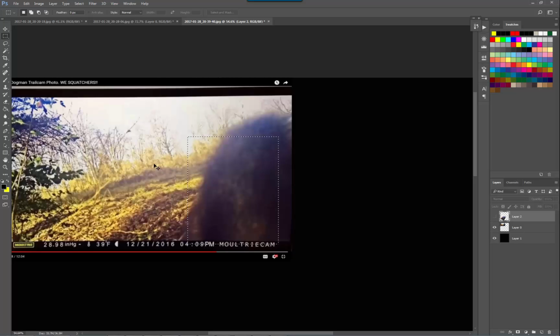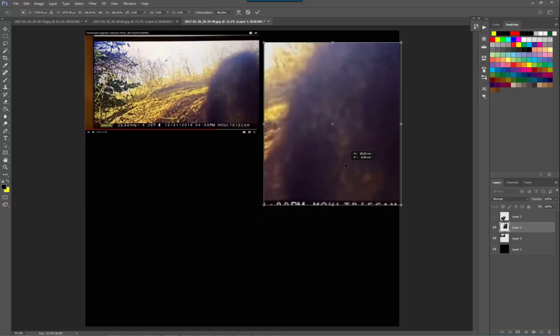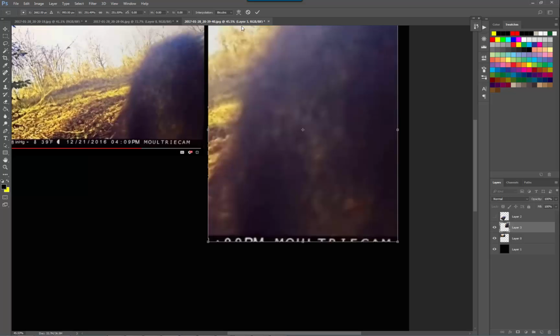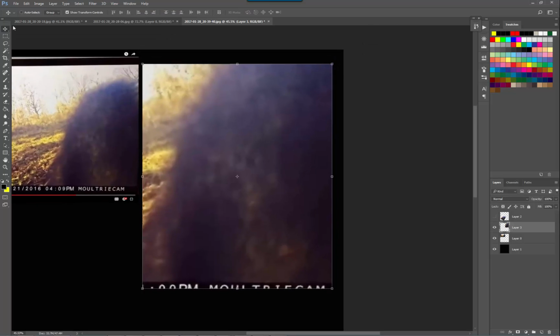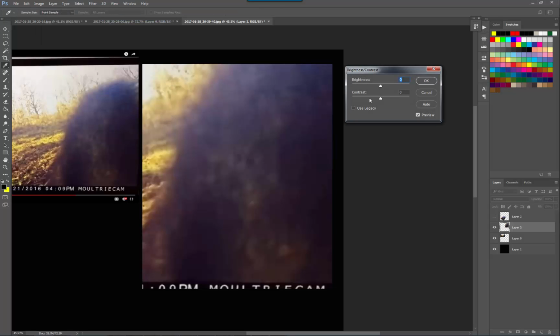Then you need to right click on the actual layer, copy, control T. Let's bring up some detail in this one. People are saying it's not a Dogman because there's no ear.